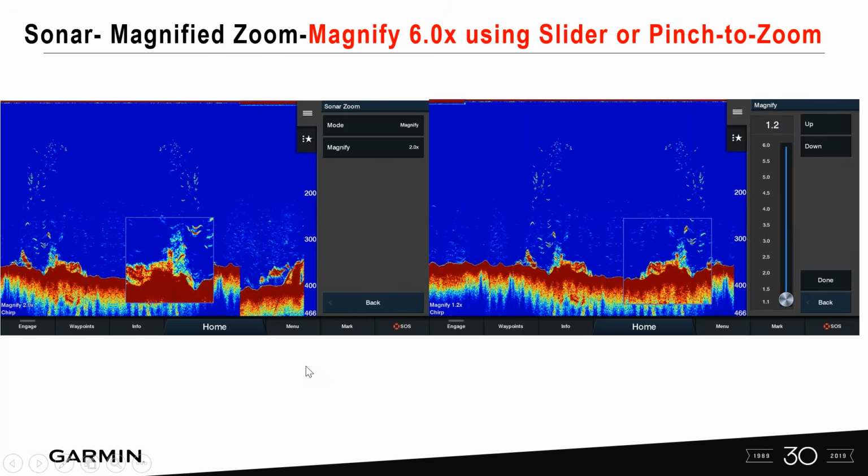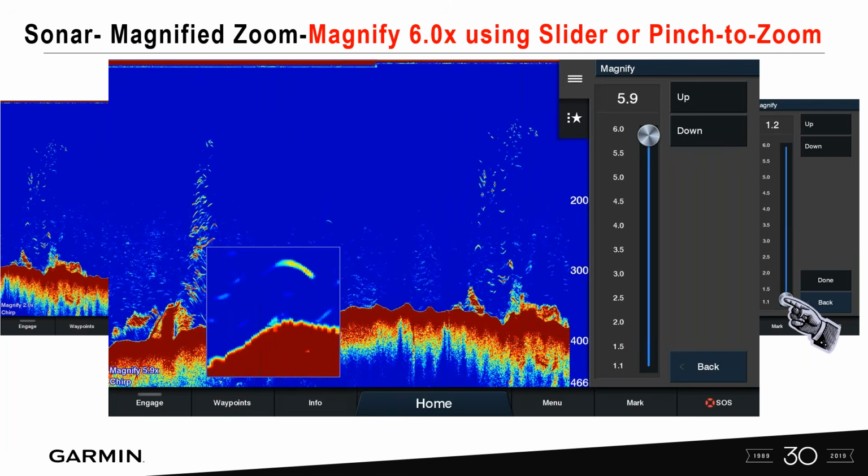So we've increased the magnification to 6 times on this, and that's just by either using the slider or pinching the zoom open further. We can go all the way up to 6 times. So that fish on the bottom that we wanted to target, we can look at a little bit closer. A great feature that you're going to see on a lot of our sonars now in the GPSMAP series, and even on the EchoMap series.